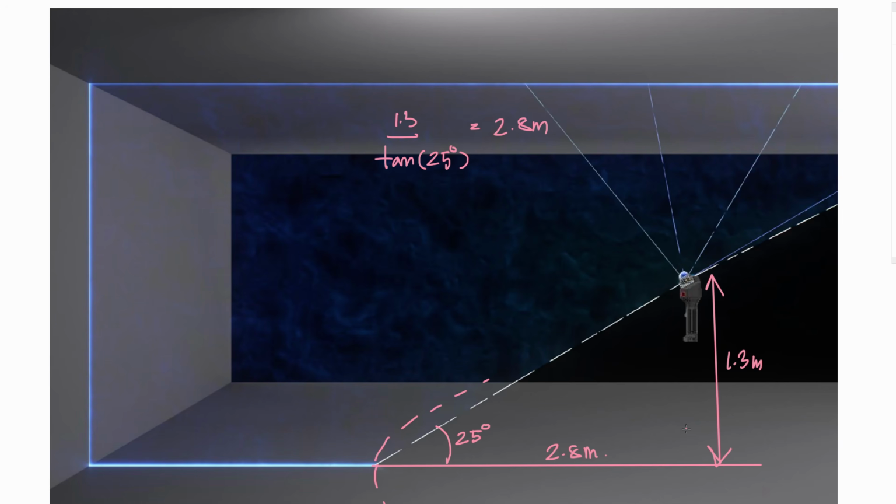So you need to move. If you are walking forward or backward, it's going to clear out the blind spot. This is how it works.